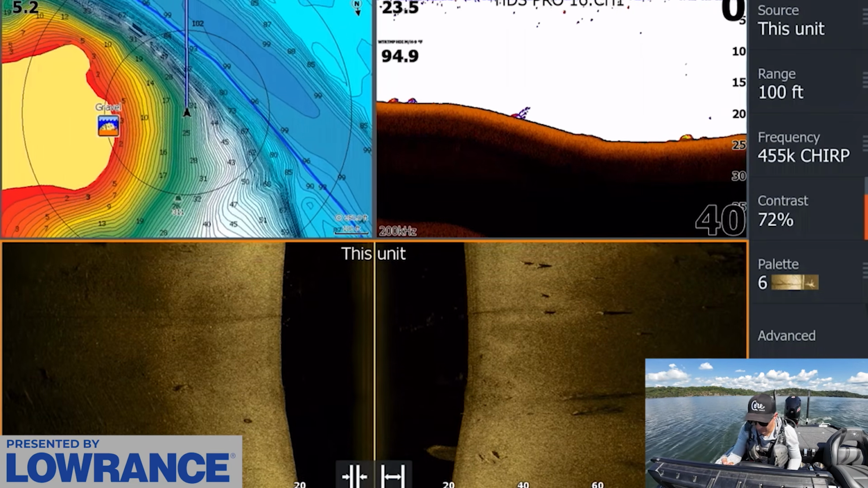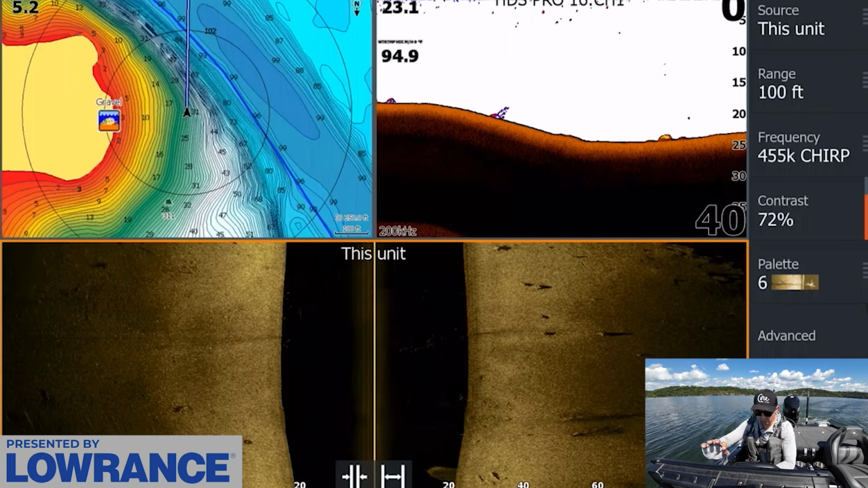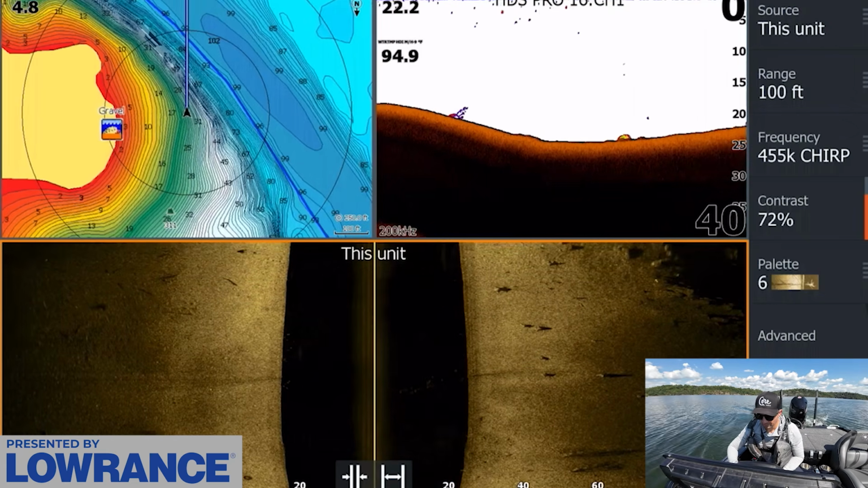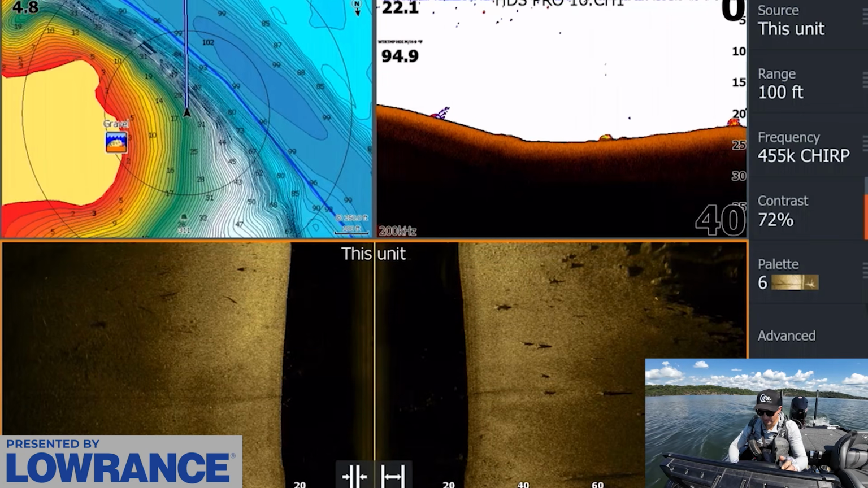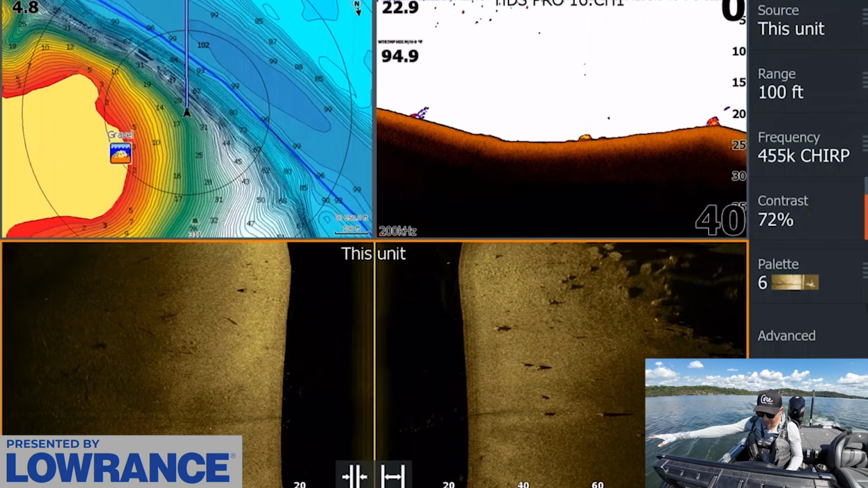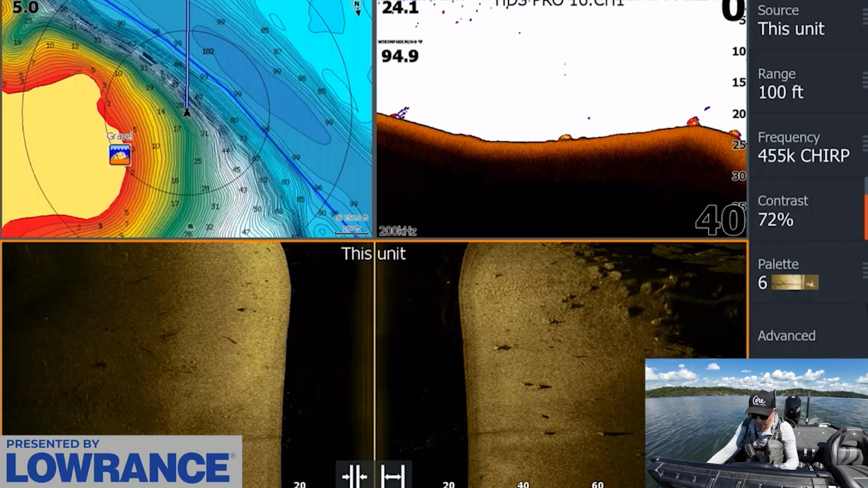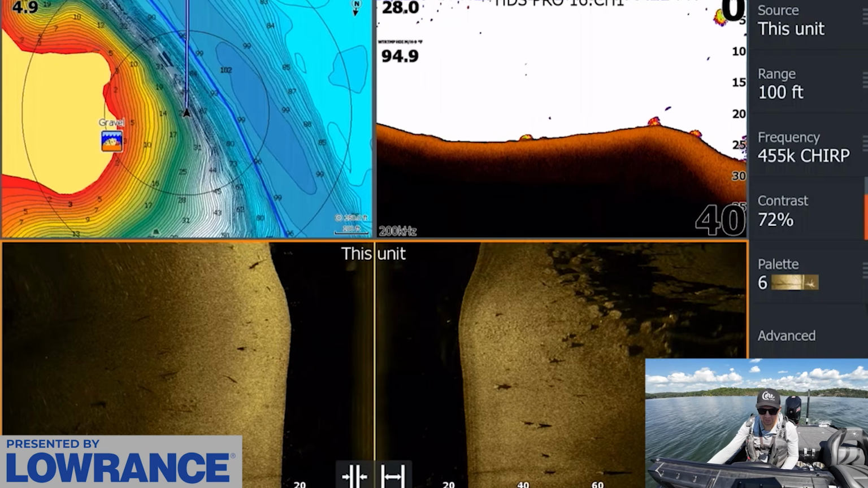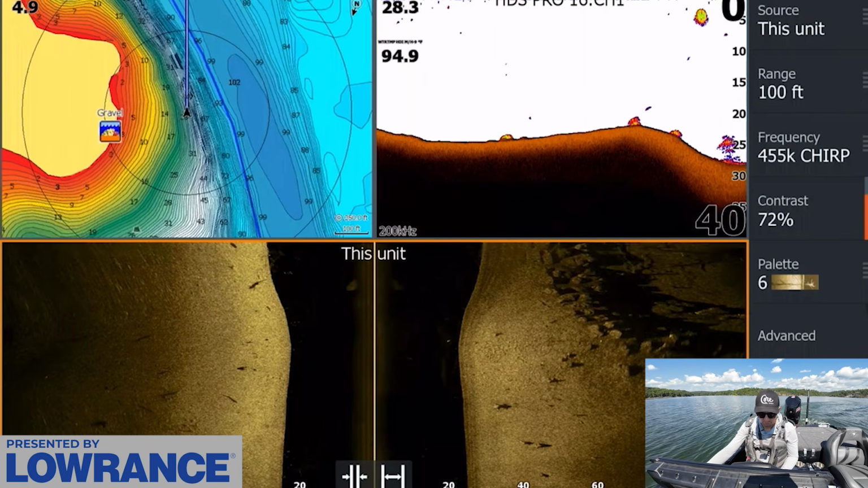There's a lot of little stick-ups and just isolated pieces of cover through here too, little stumps and stuff that we may be able to target as well. There's a lot happening in this area. I really like this. Now I really like what's coming up on the right side of the side scan here. We have a solid drop off. Looks like there's a little bit of bait out there, a rocky edge. Like that quite a bit.